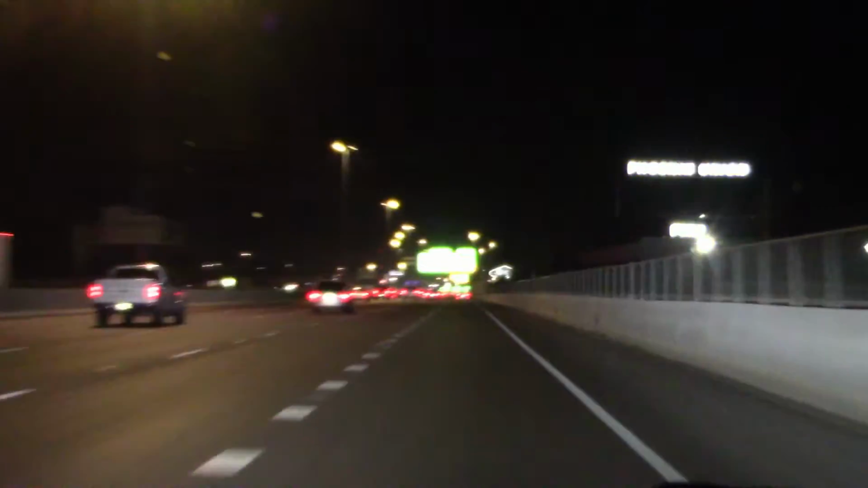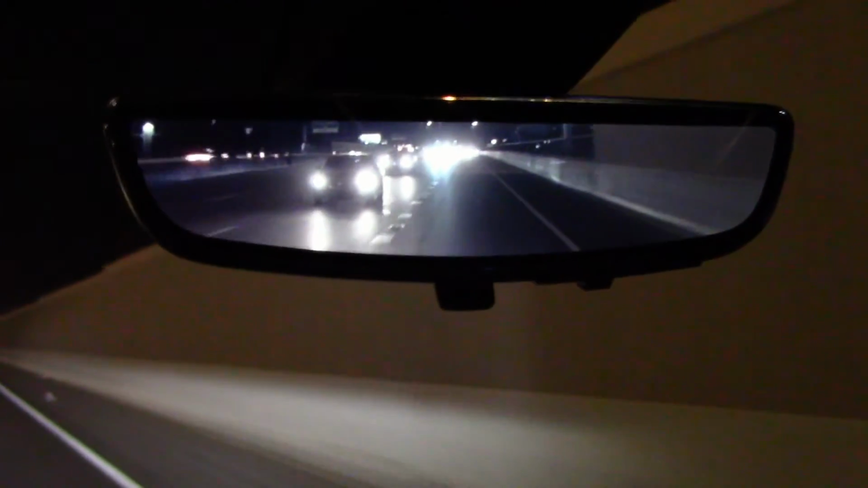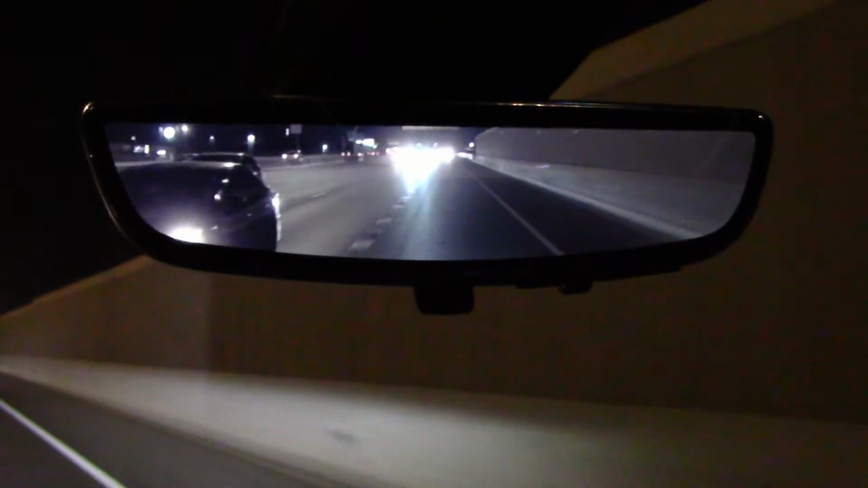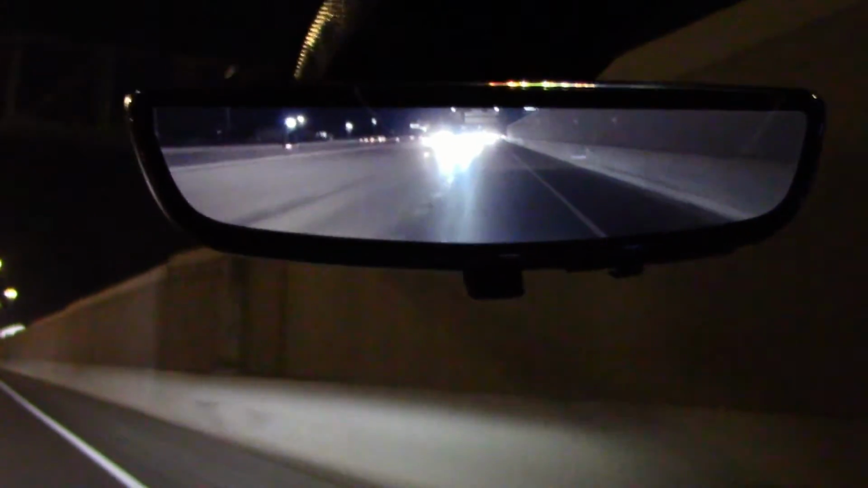And the brakes do a pretty good job lighting up road signs a long distance. And this mirror works pretty good on the freeway at night. Not very sharp compared to daytime, but you're seeing the headlights, that's what counts, right?